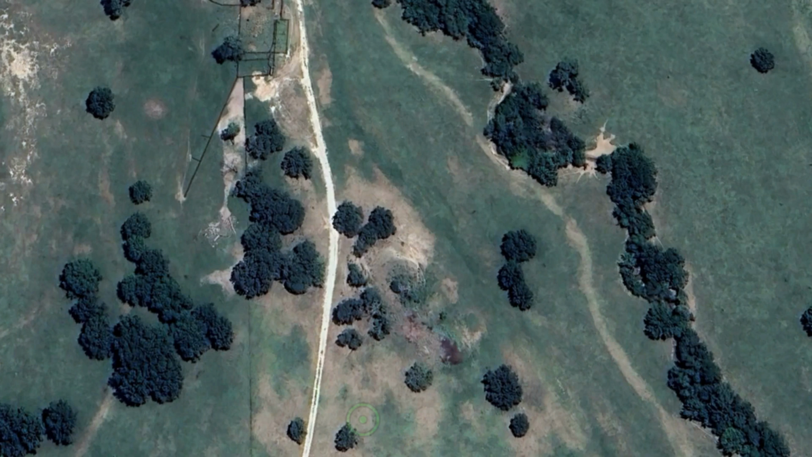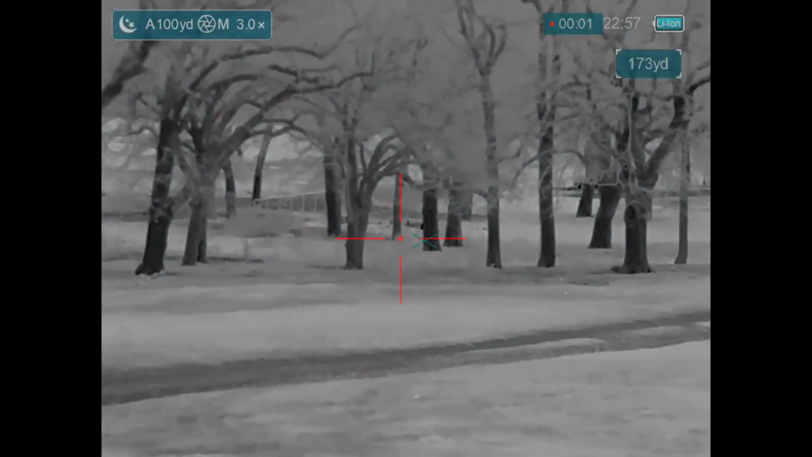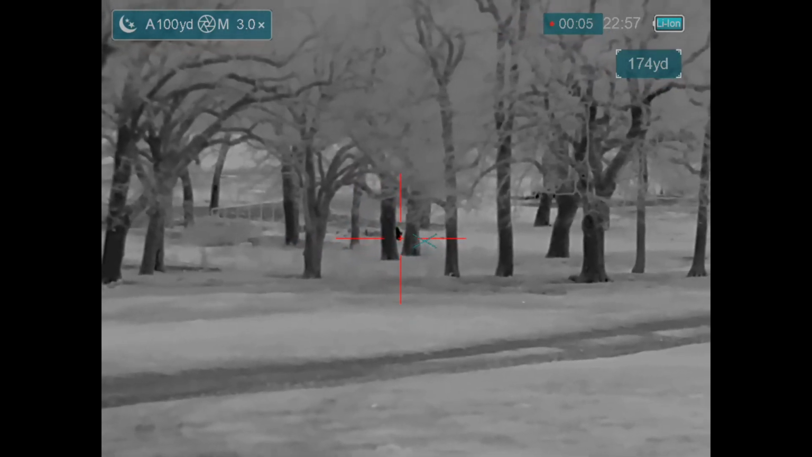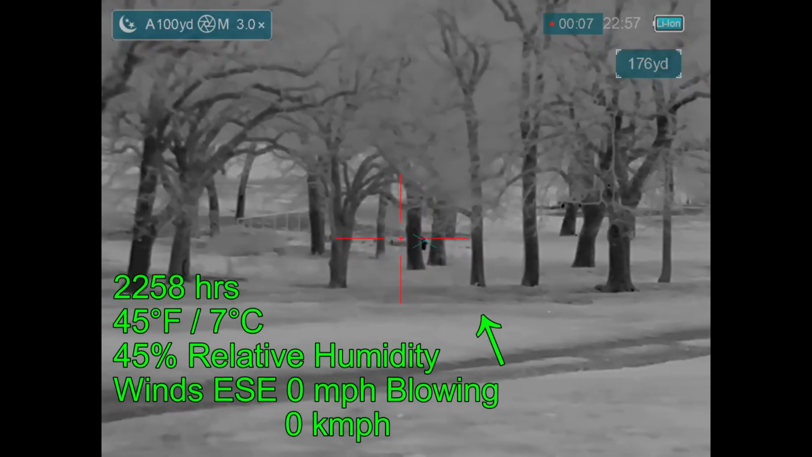Moving on to the next property, I came in here at the bottom. I'm going to be shooting a hog here in the center of the screen at about 135 yards. It's going to run to the east, and it's going to die in the creek. Here's where I'm getting first view of the hog through the rifle scope. It's there between the trees. I need to change position.